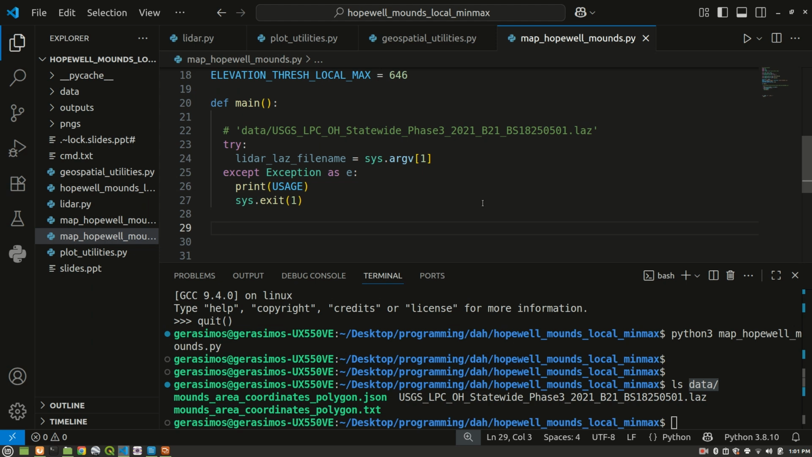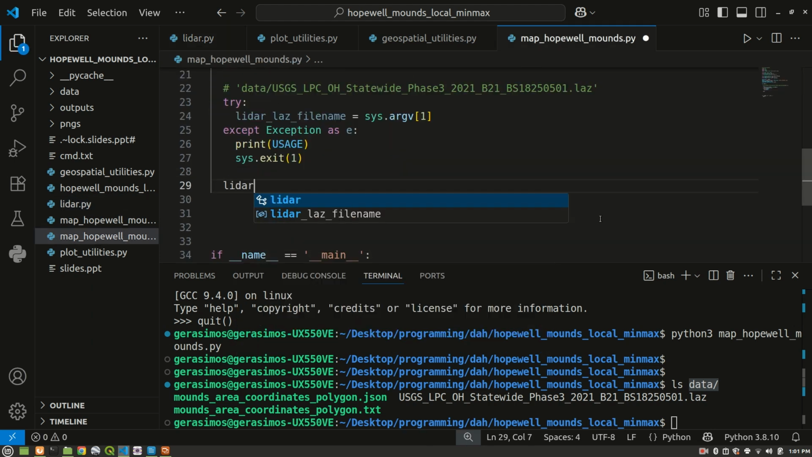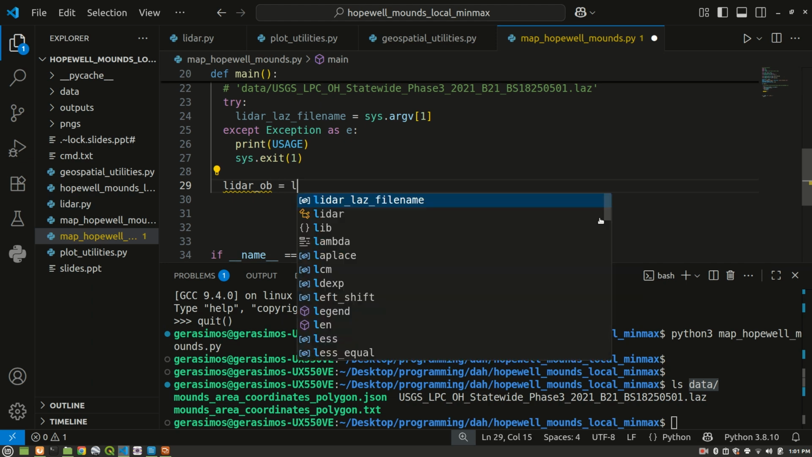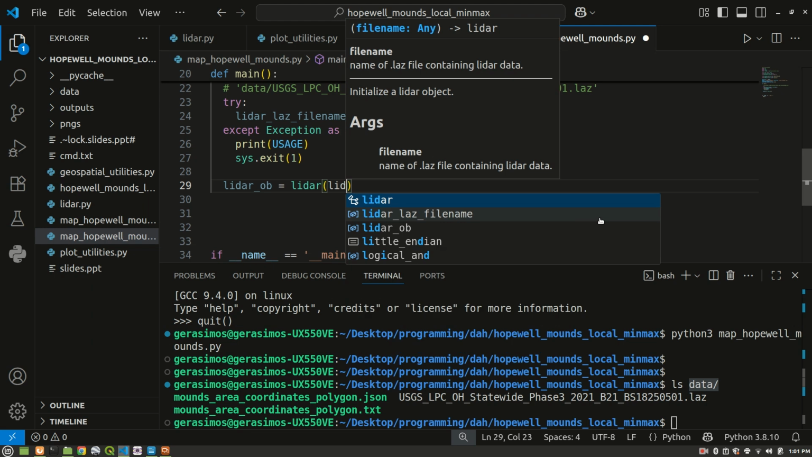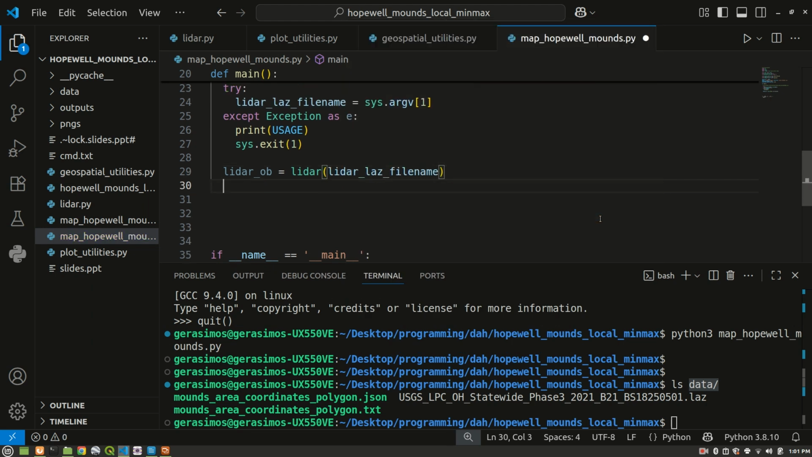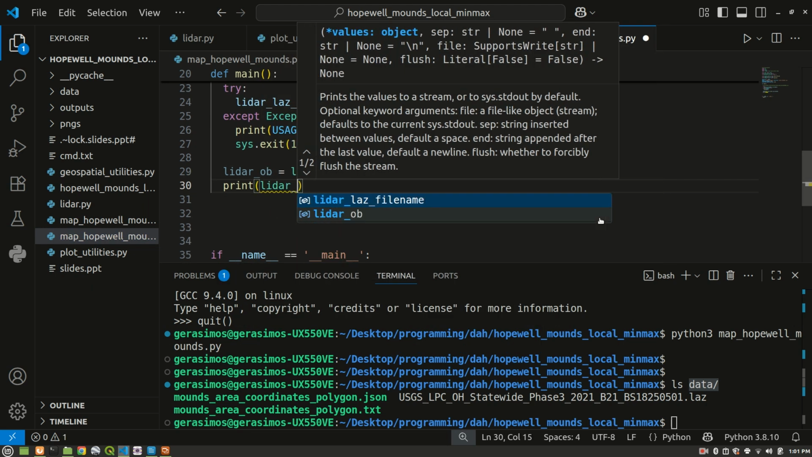Next thing that we're going to do is pass in the name of the Lidar file into our Lidar class. We're going to create an instance of this Lidar class in lidar.py. So we're going to say here Lidar object equals Lidar. We're calling the constructor method, and we're going to say here Lidar LAZ file name. Let's print that out and see how that goes.